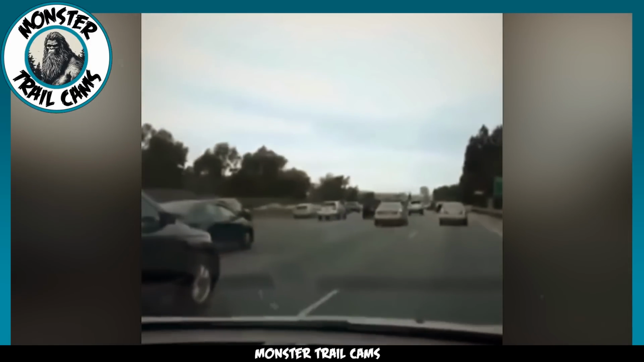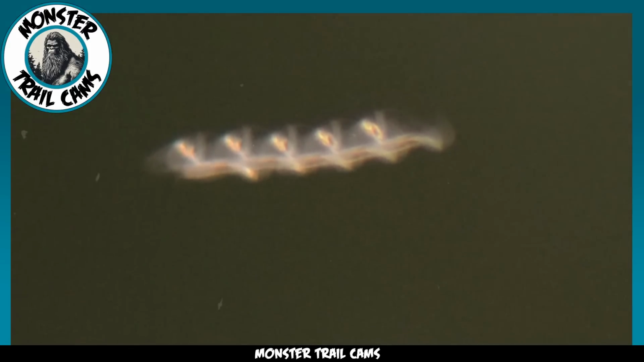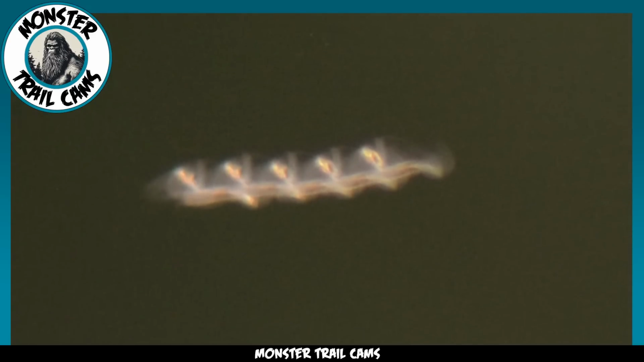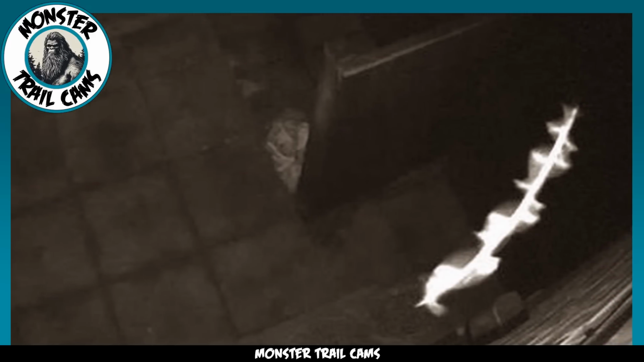Some people watching the video have suggested that the anomaly could be a flying rod. Now, if you haven't heard of it, a flying rod is an odd, elongated visual artifact that sometimes gets caught on camera, but our human eyes usually don't pick it up. The explanations behind these flying rods vary.